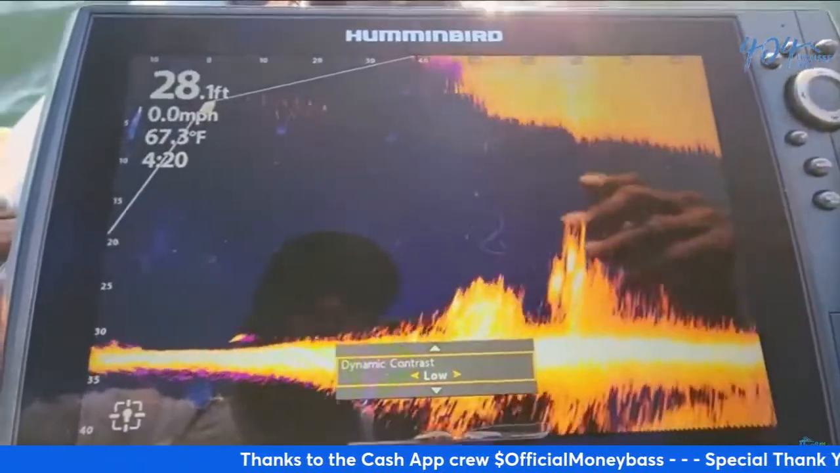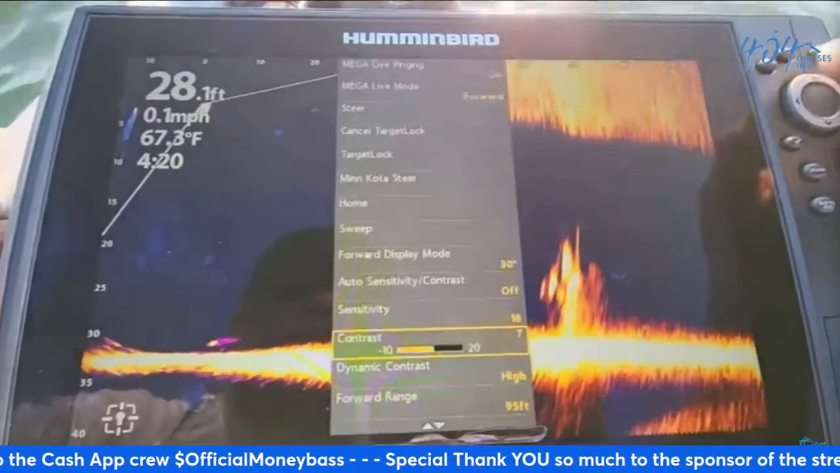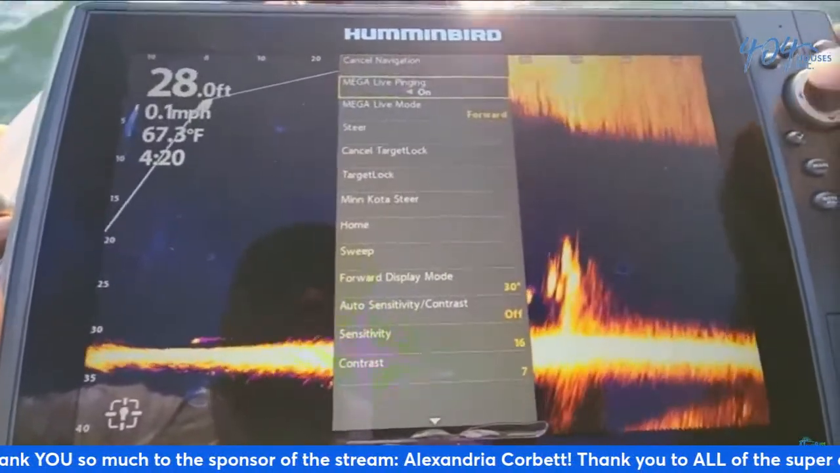So there's no one setting that would necessarily fit all, but this is just a starting point for you guys that are asking me about the settings. All right, so here we go. Let's just run through them again real quick so you guys can see exactly how I have everything set up.